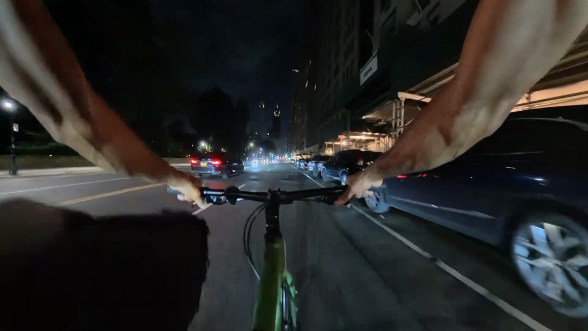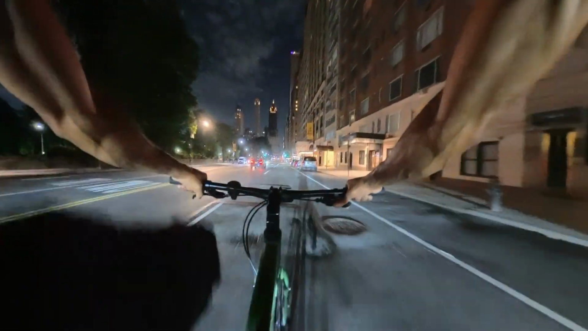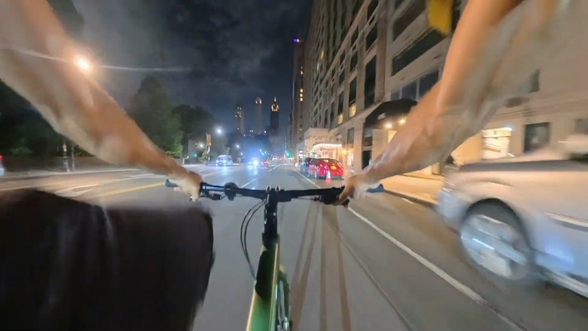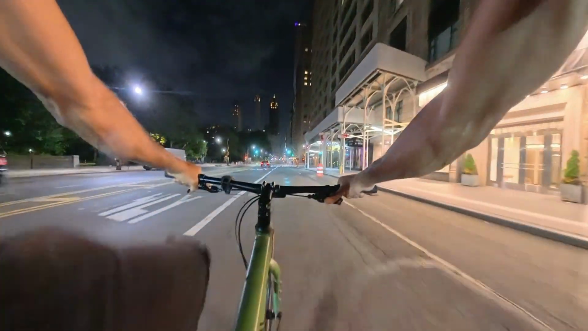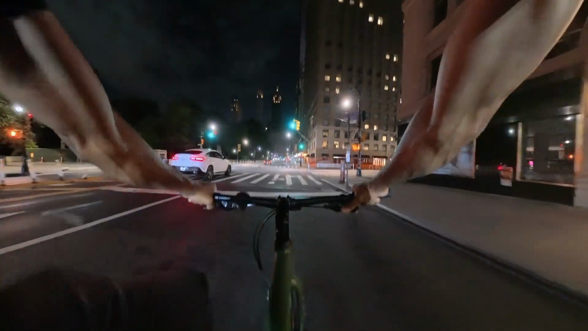Now you're gonna pick up the pace, go faster. See how it is when you go fast. Ooh, I hit a nice bump right there. I wonder what that looked like. Did it stay smooth or did it get shaky?